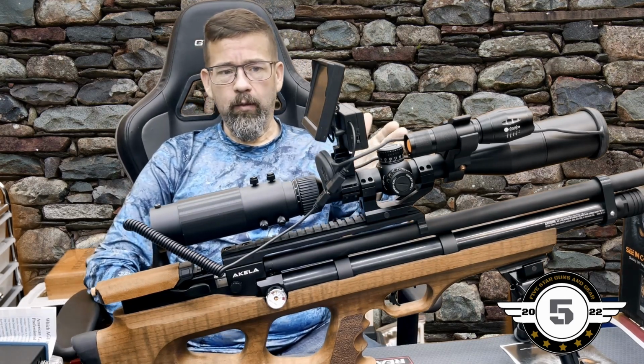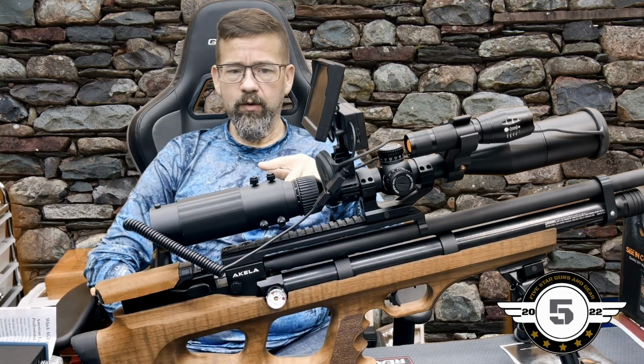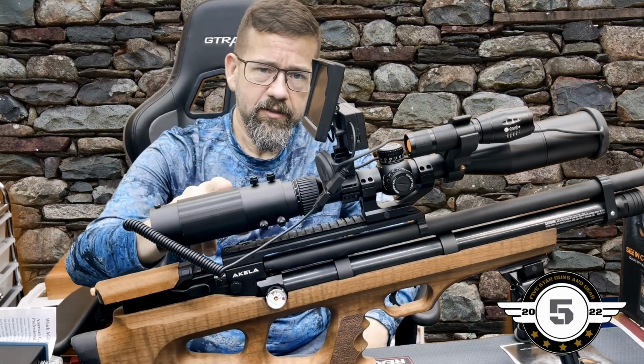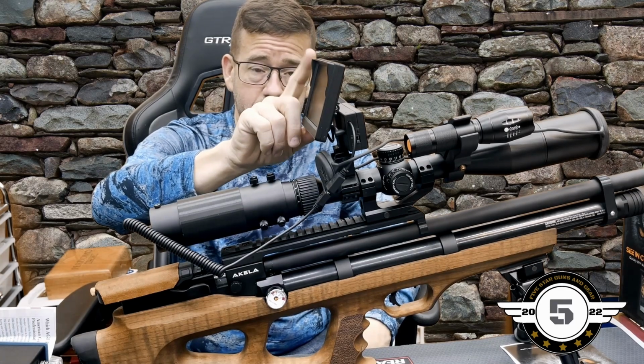There's some features I really think that this needs, and like I was saying, one, it'd be nice to be able to see through your scope. Let's say something happened to the screen and it quit working, which I did have that issue.